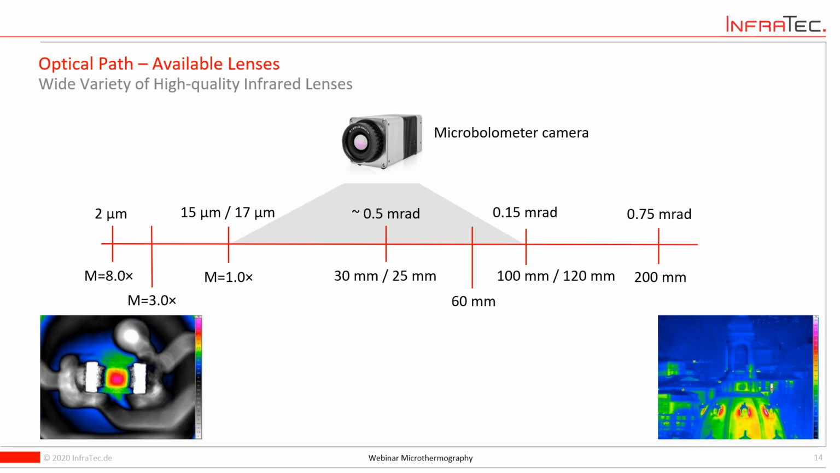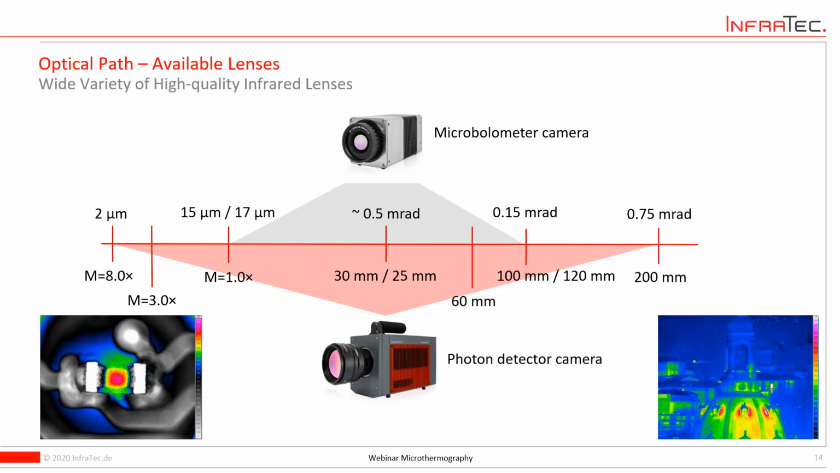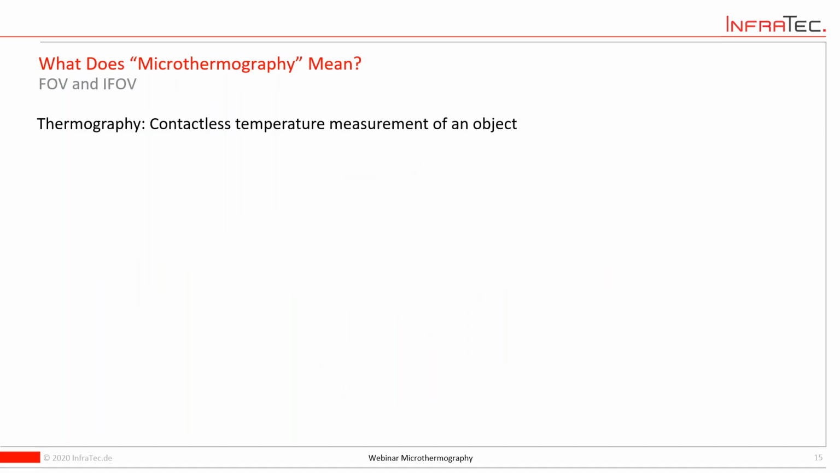If this is not sufficient, for instance, if you need smaller pixel sizes, then you have to consider a photon detector. That means an ImageIR, because only for these cameras there are microscopic lenses available providing more spatial resolution. For instance, an MX3 or an MX8. So we are talking then about an IFOV of 2 micrometers or 5 micrometers, something in this range. And if this is necessary, we clearly have to speak about such a photon detector, simply because of the available lenses for these different technologies.